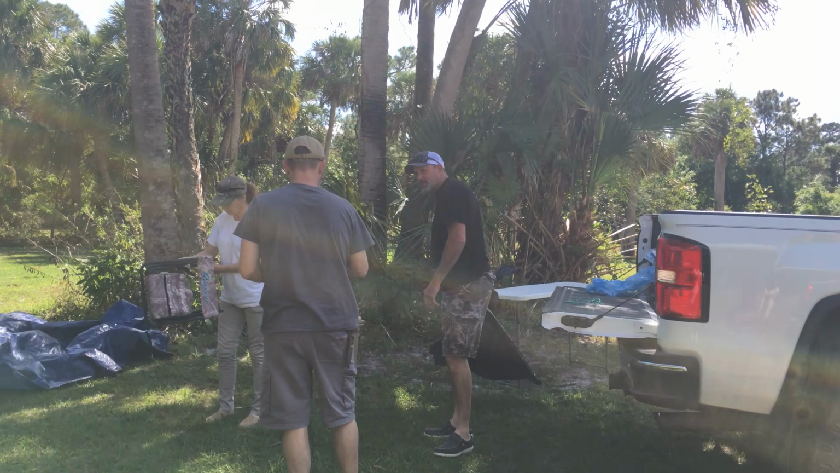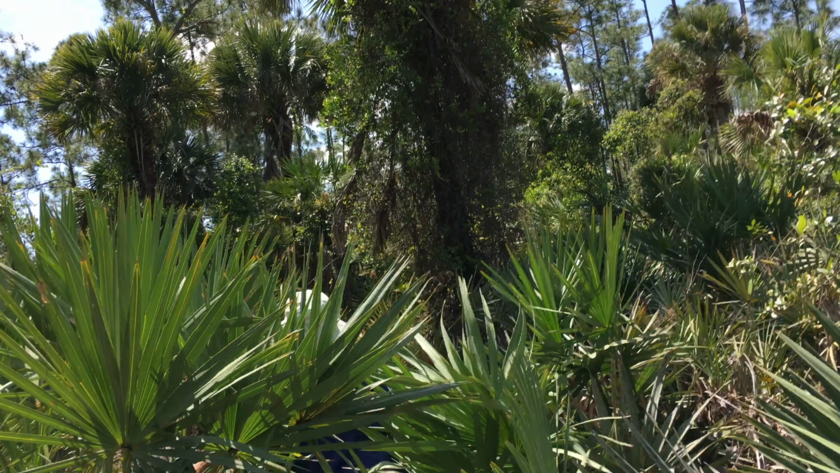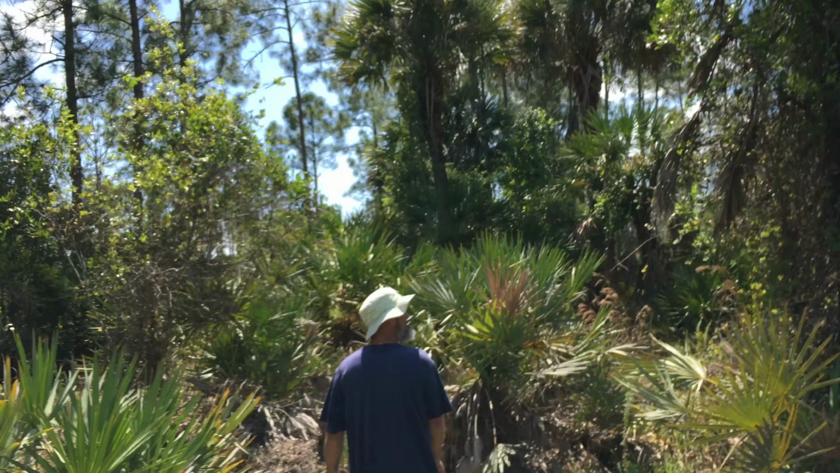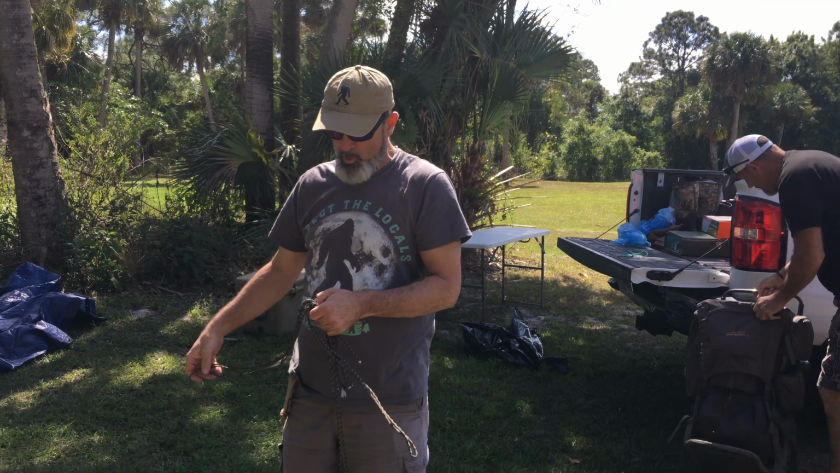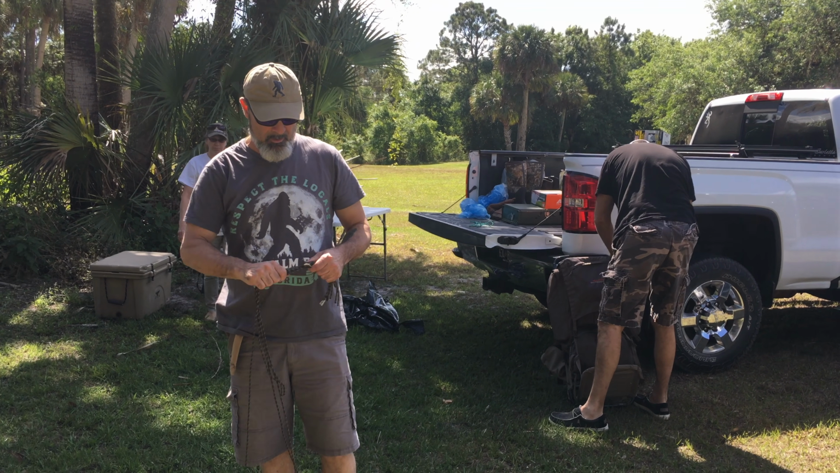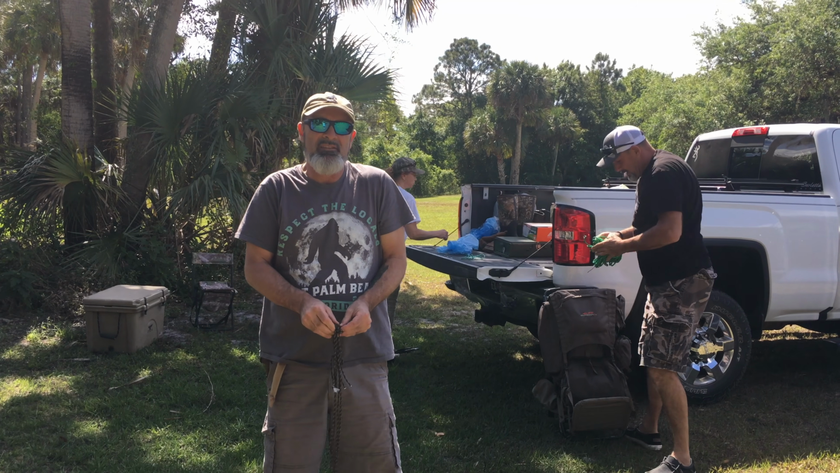So Dupuy Reserve offers quite a bit of camping. It's out by Lake Okeechobee. And there are 2 or 3 different campgrounds in there. One of them is a family campground, and that's an awesome place to put like a home research base for a couple days. It's pretty safe over there. There's a deeper campground that is essentially unmanned, and then there's this campground. This is the group campground.